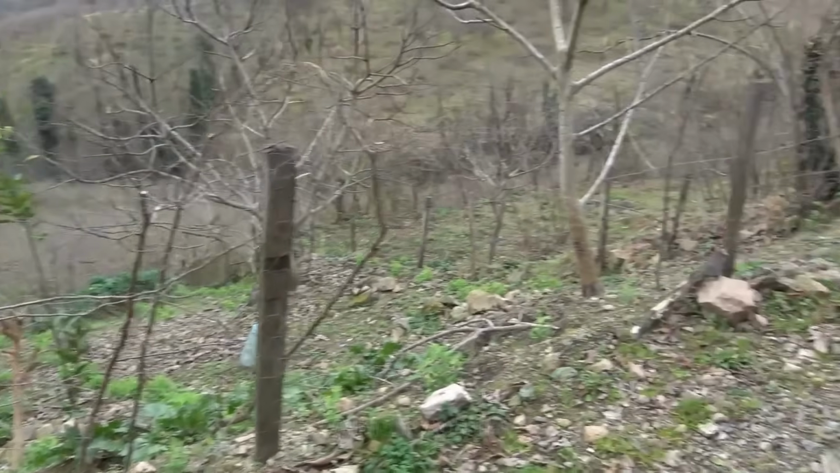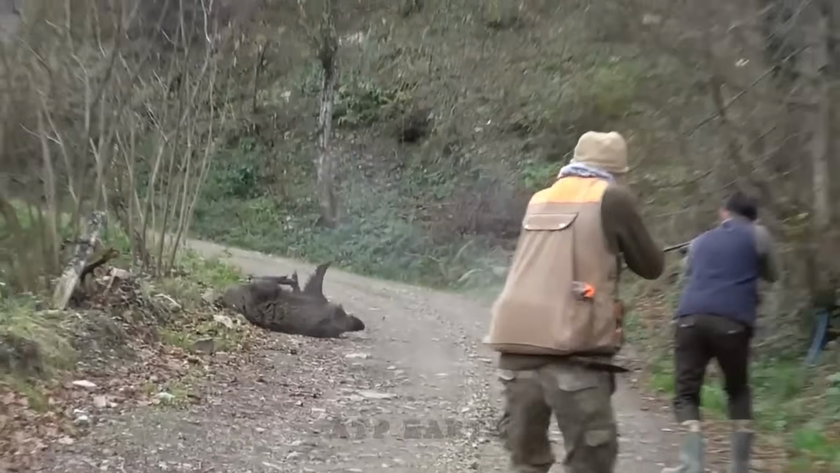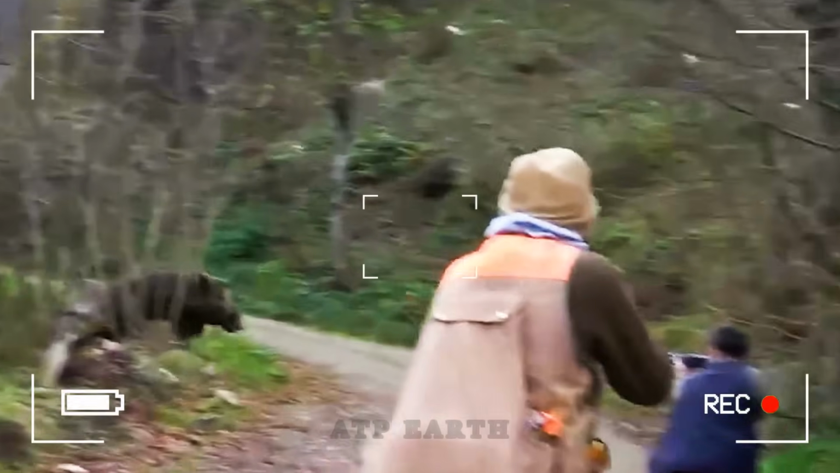We kept chasing it across slopes and through thick bushes. Finally, I found the perfect position, and the moment it entered my sights, another trophy was added to today's hunt.